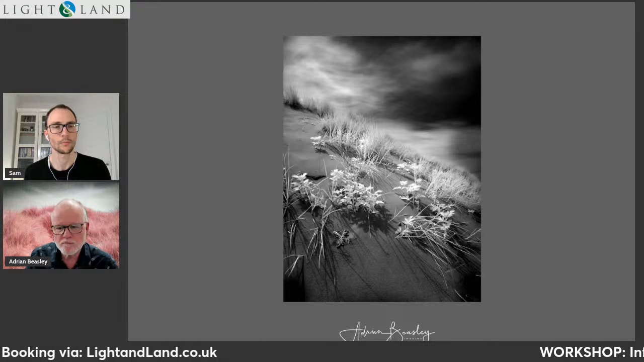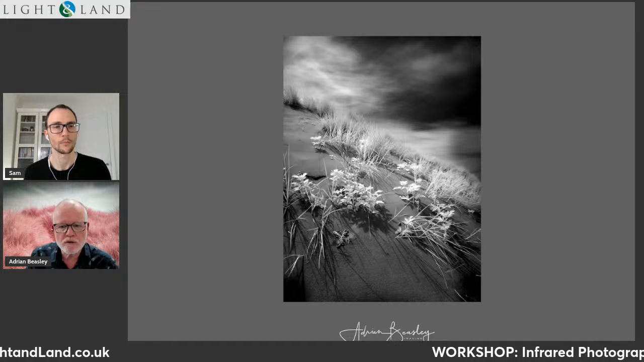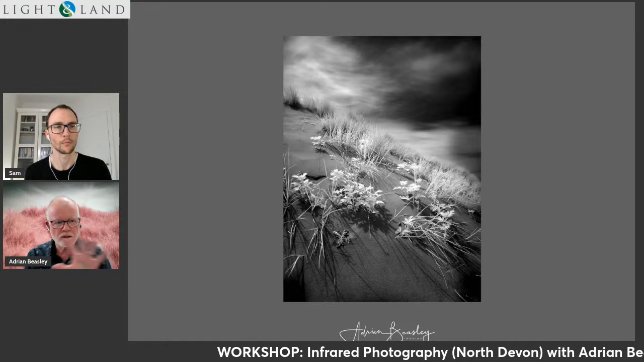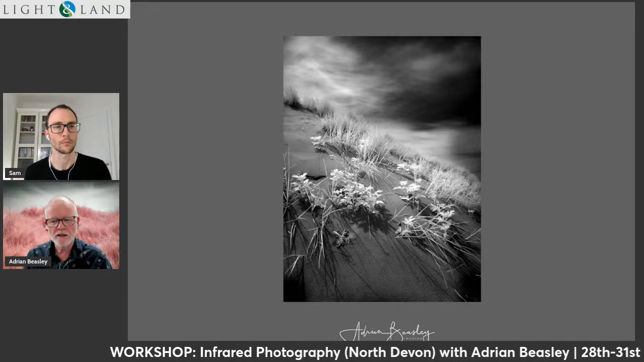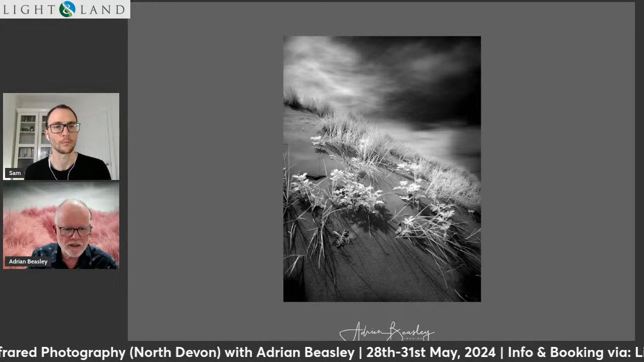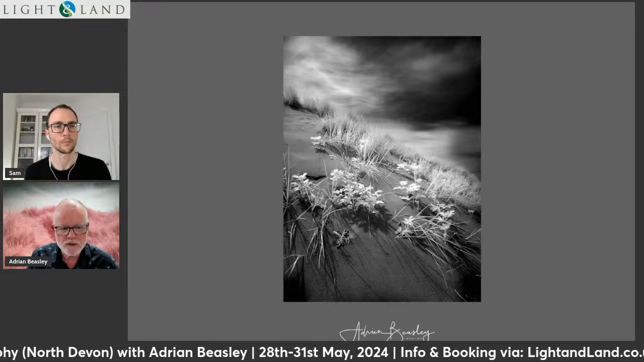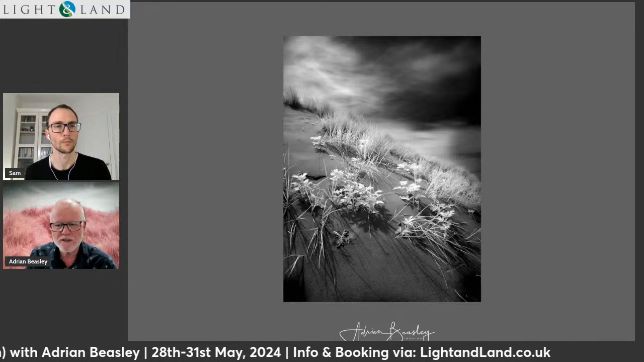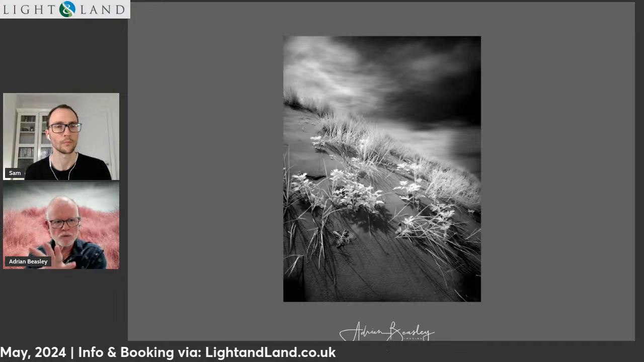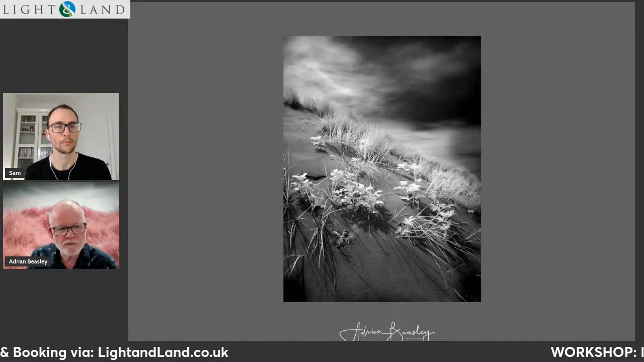Now, you can do something inside the camera called a custom white balance, where you can neutralize that red look and make it look a little bit more neutral. There are some pros and cons with that, and I go into the technical details of that on the course. But it is possible at least to have a look that's not quite as extreme as this, though it will be looking similar to this when you're shooting.